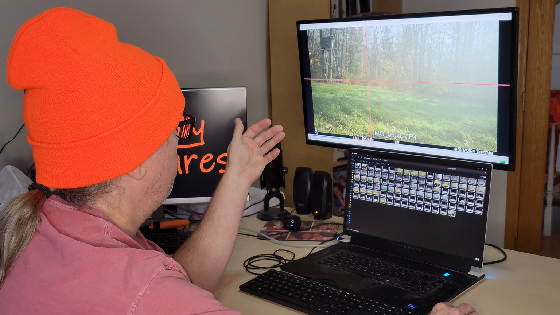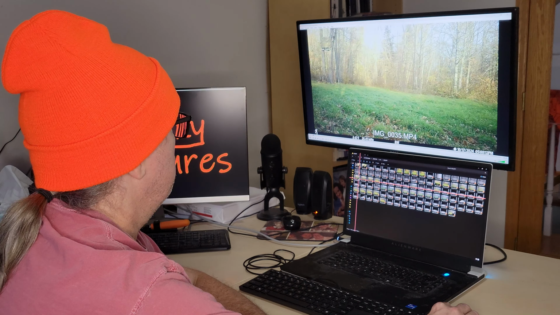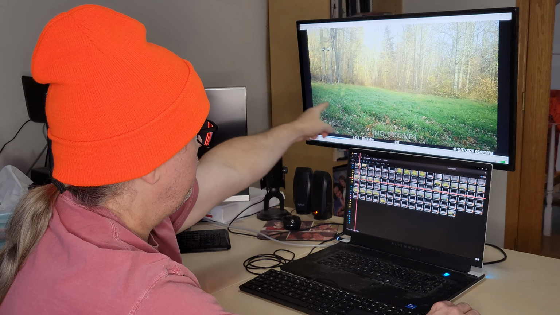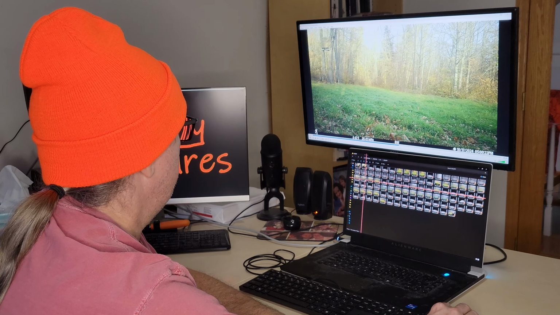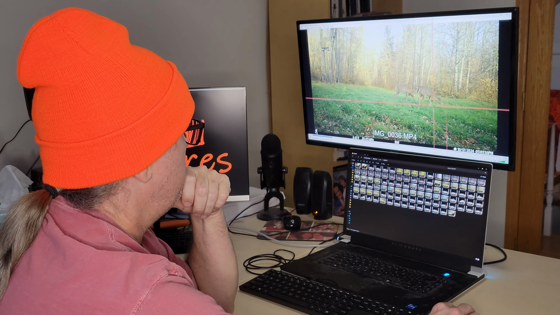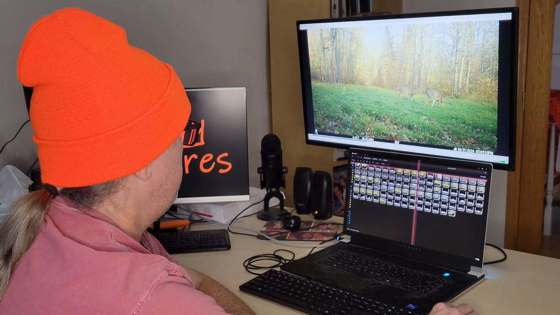Looks like there's 3 of them. 1, 2, 3, I count. Here's something there. This is on the 17th at 5 o'clock. I'd definitely be in the stand at this point if something showed up. It looks like it's those same 2 does. Oh, 3 does. 1, 2, 3. On the 17th.